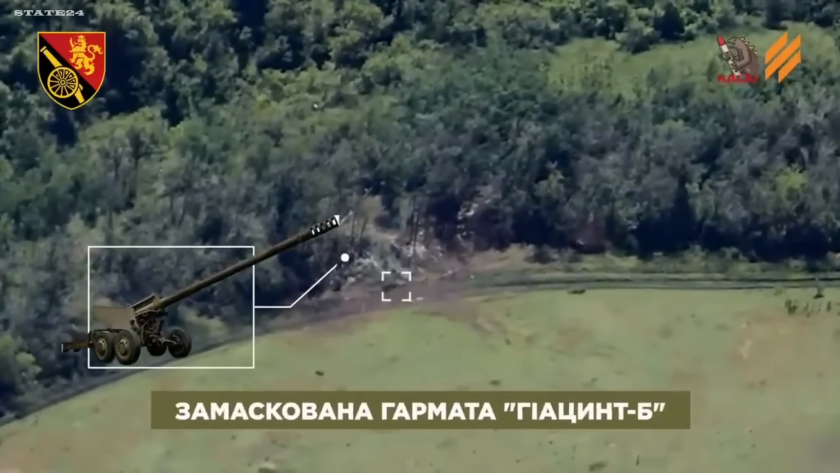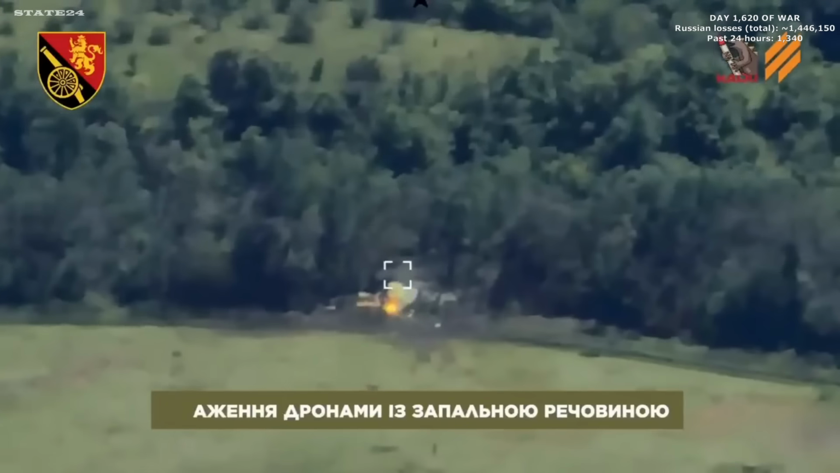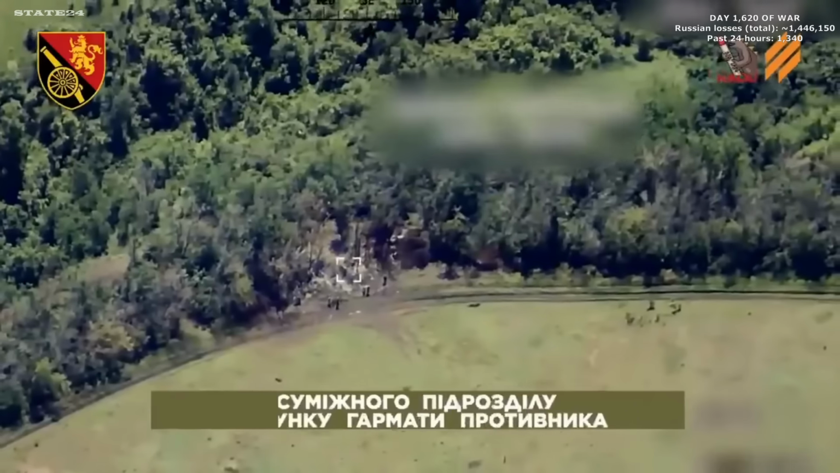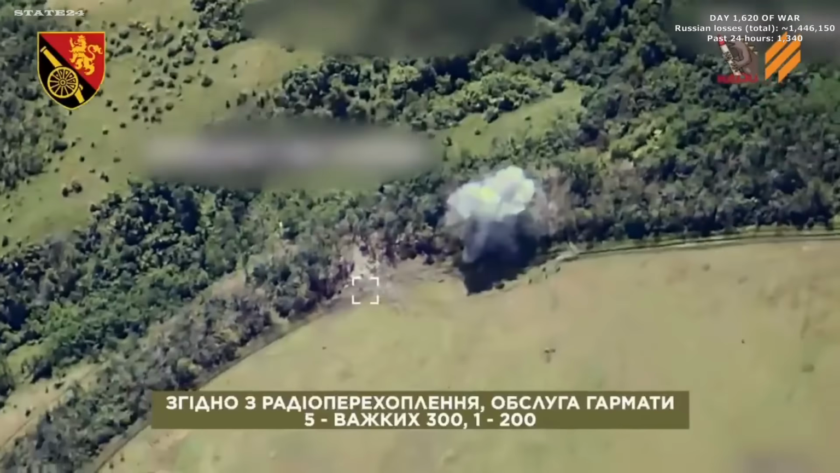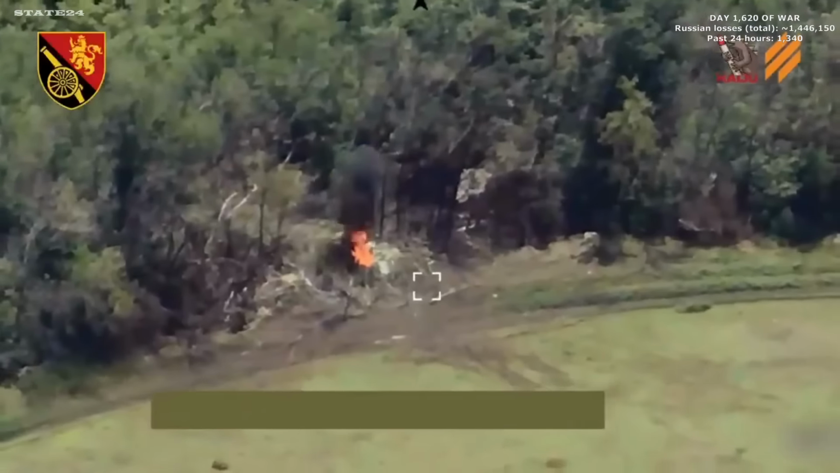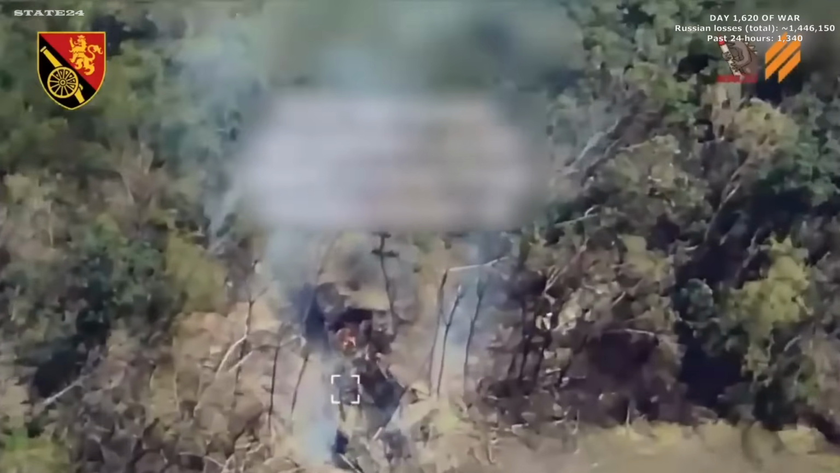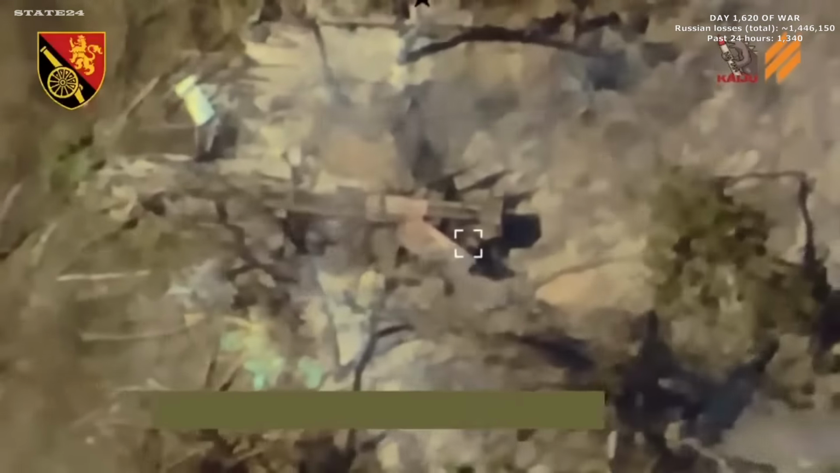Ukraine's 45th Artillery Brigade targeting a Russian gun crew with incendiary drone strikes. The crew attempts to extinguish the fire. A second drone reaches a nearby unit at the same position while they're still dealing with the first. Intercepted radio communications confirm the outcome. The gun crew takes significant casualties. The artillery piece is no longer operational.